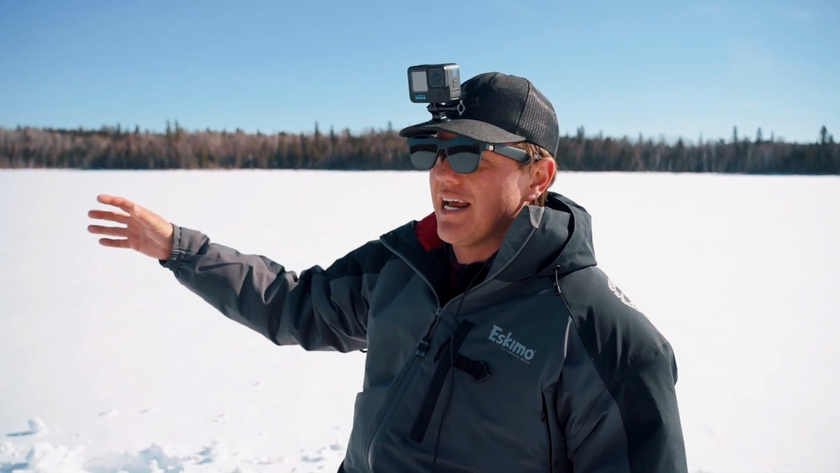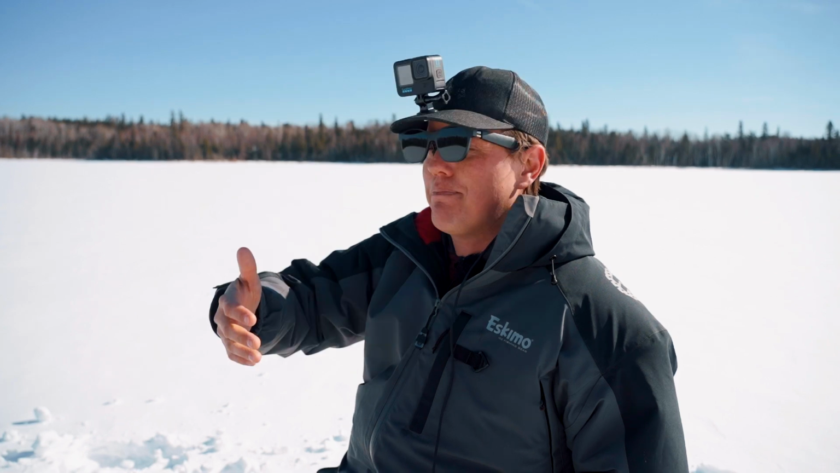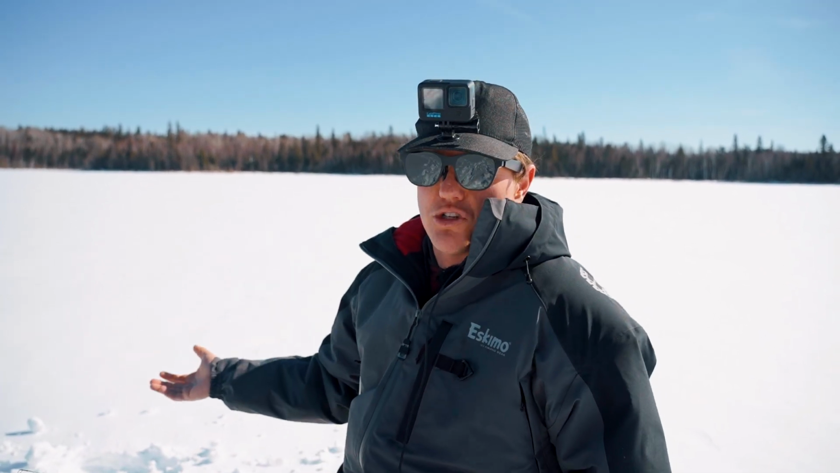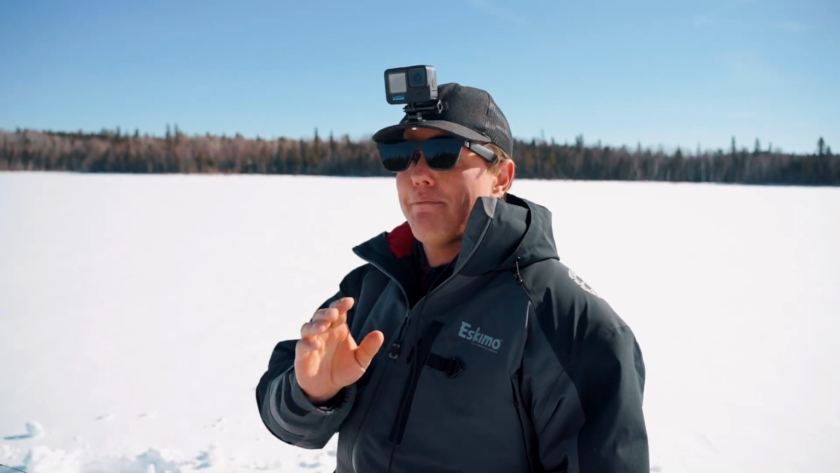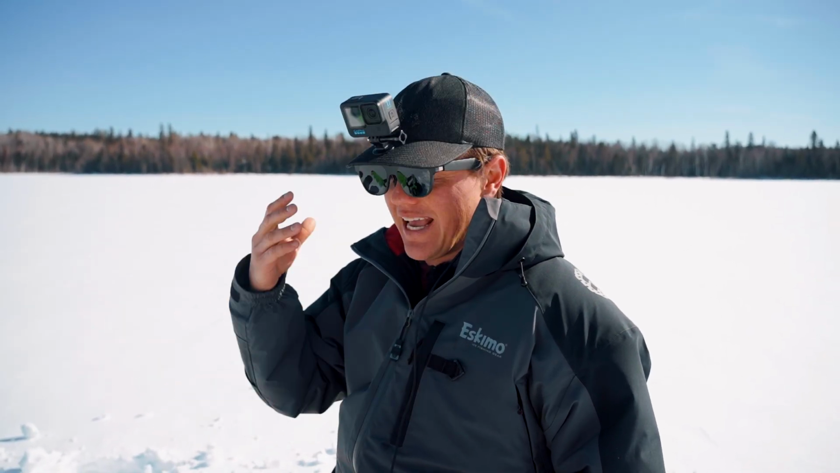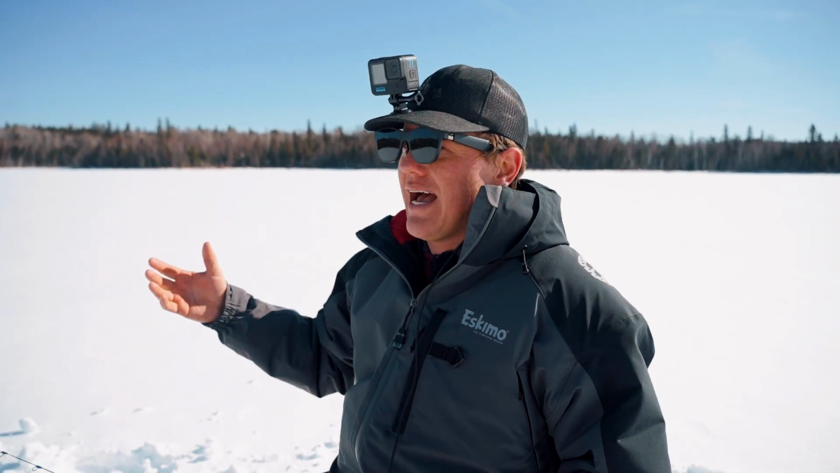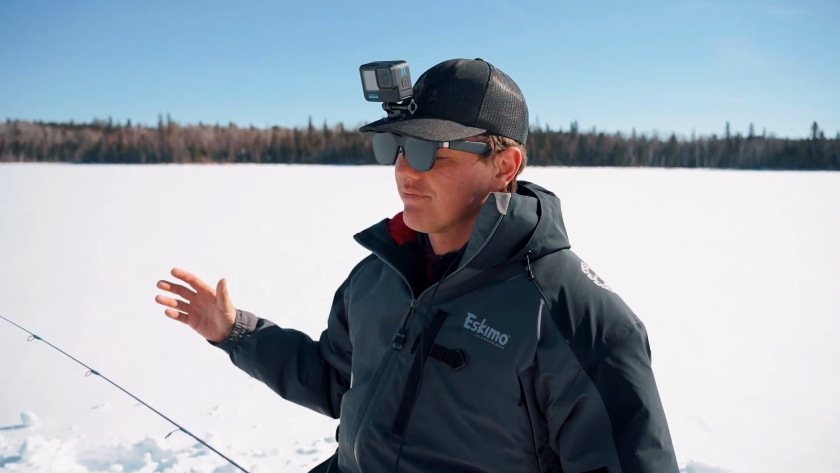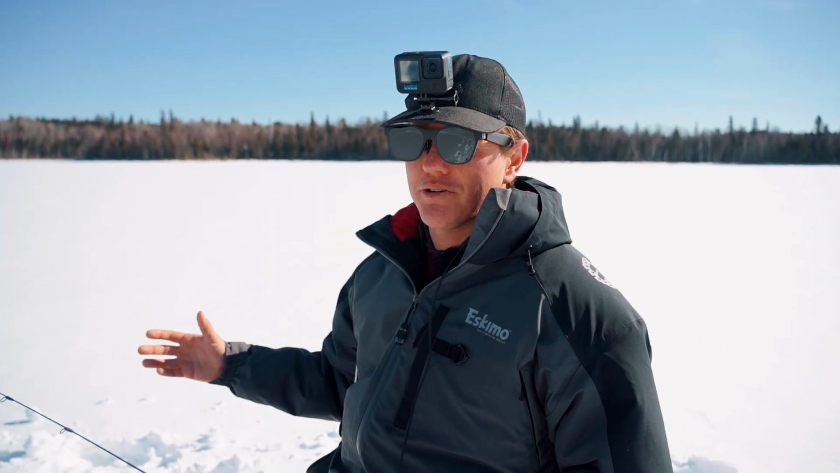I'm picturing driving down the lake, having my mapping overlaid so I don't have to look sideways when I'm in the tiller. I'm sure people are gonna find so many more uses, and I'm betting graph companies are gonna start dropping headsets. There's no way it's not gonna happen. It's been talked about so much, but with all of this stuff, you know, proper fish handling, catch and release.